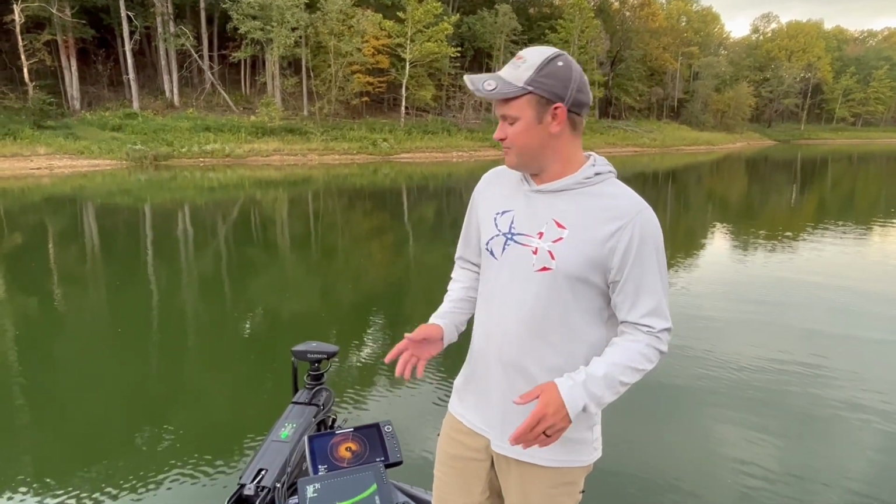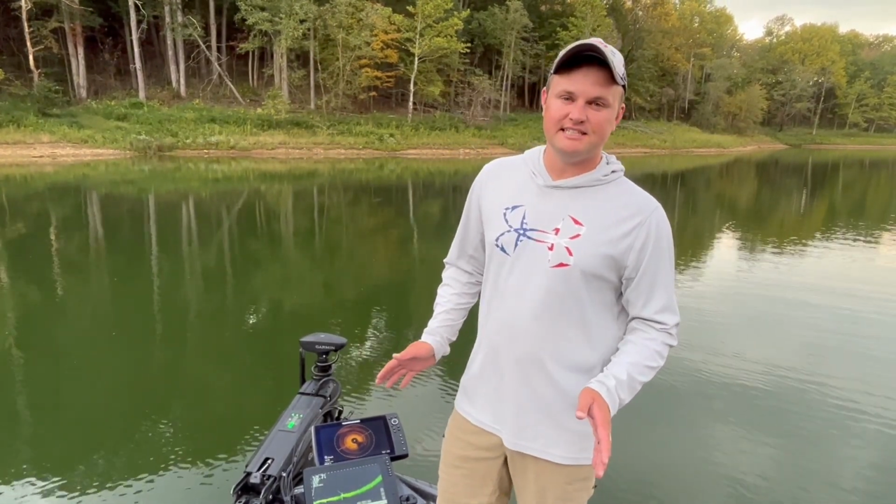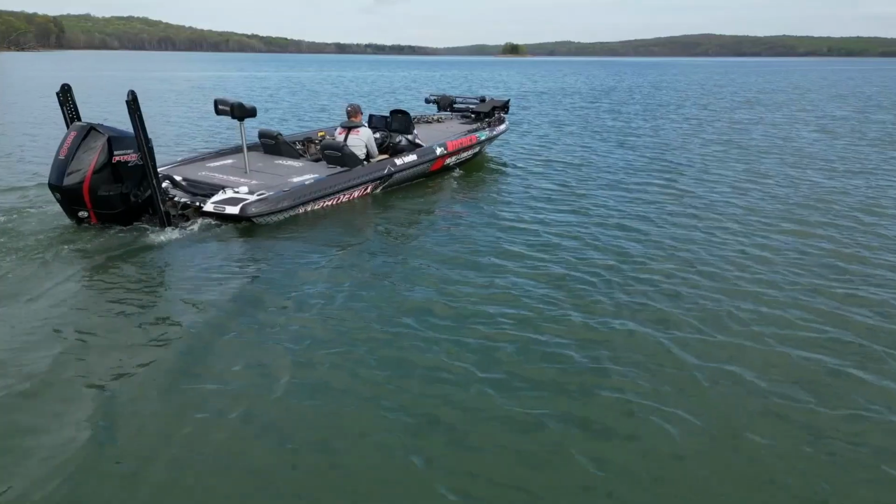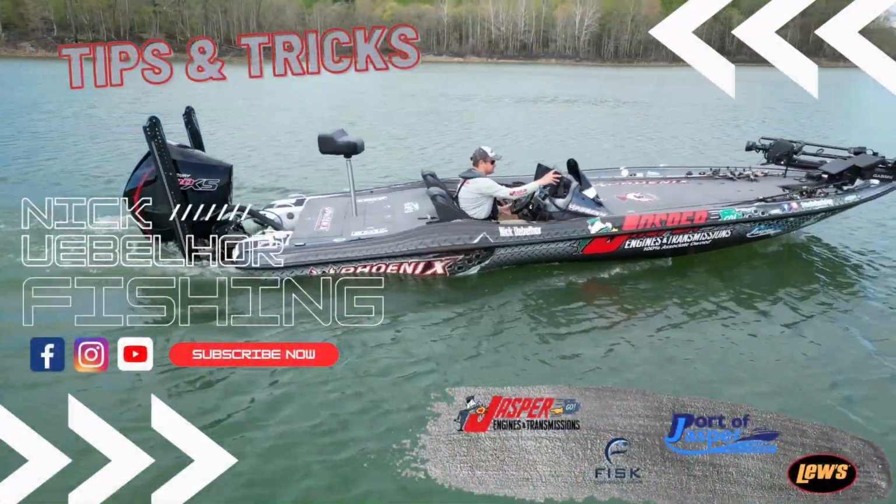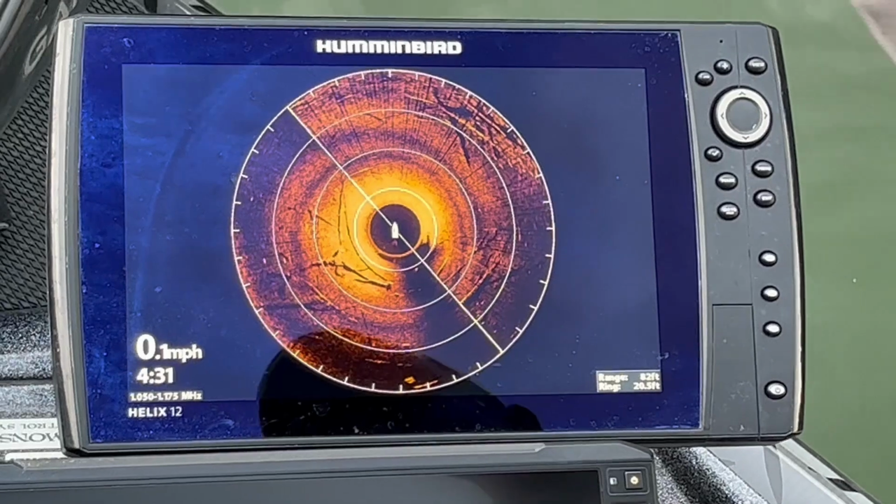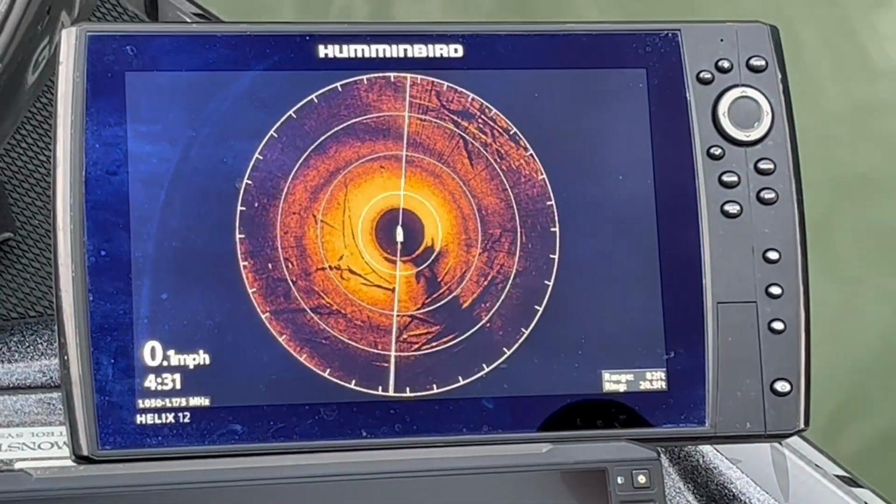Today we're going to talk about Mega 360 and how to set that up from factory defaults until you get the perfect settings to get the most clean, crisp picture that you could possibly get. As I said earlier, this is going to be from factory defaults. You can see right now it's zoomed way out and we're sitting over some log piles and laydowns in the back of this creek.